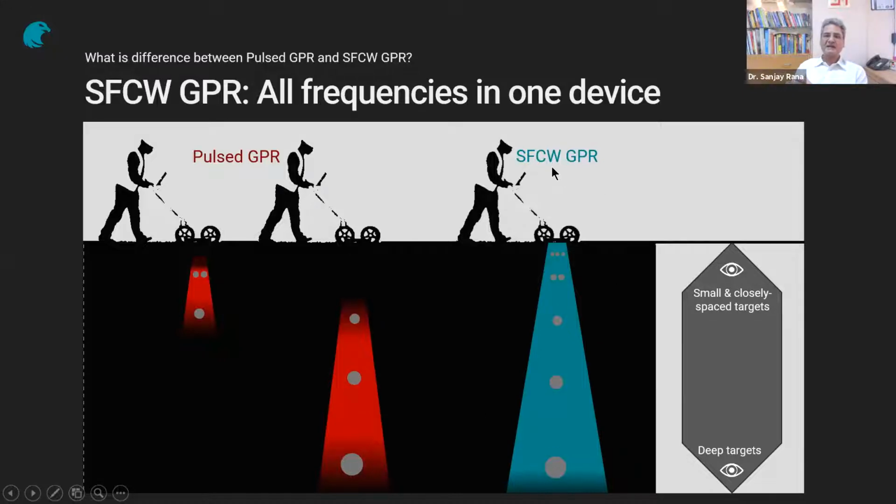But when it comes to SFCW GPR, since the frequency practically ranges from something like 40 megahertz to something like 4,000 megahertz, you have the very high frequency component for near surface high resolution mapping. And you also have the low frequency component for the deep mapping of deeper utilities. Now that is what you can say is a major paradigm shift when it comes to utility mapping, that with this kind of system, the need to have different antennas is definitely removed. Now that's just from a user perspective.